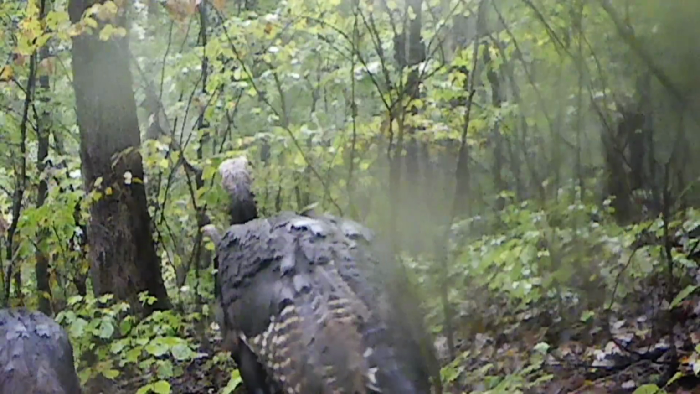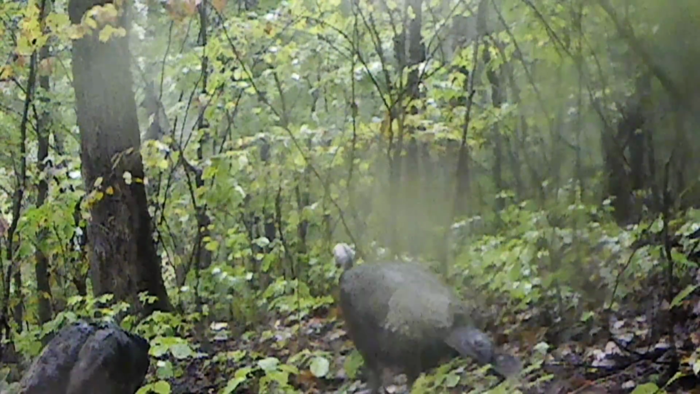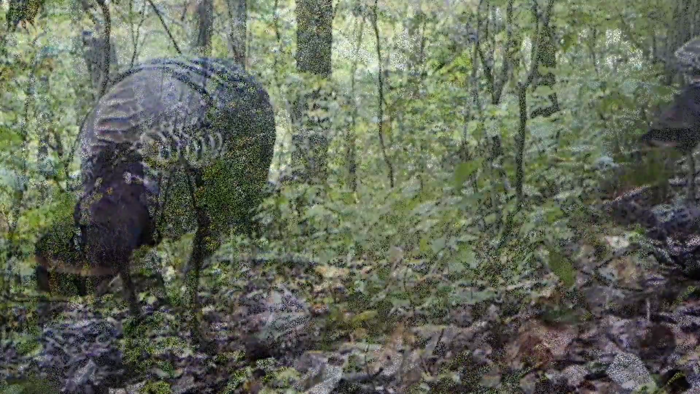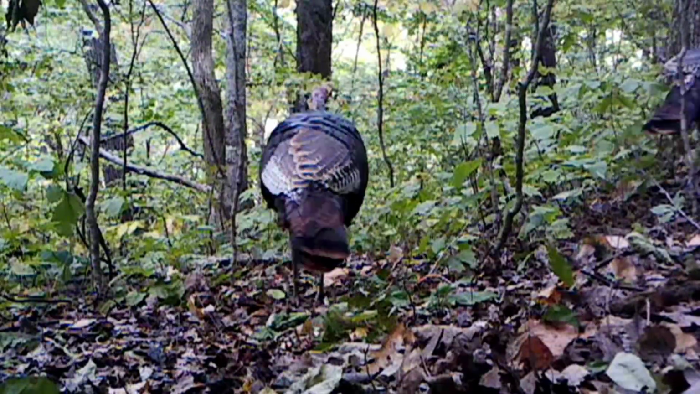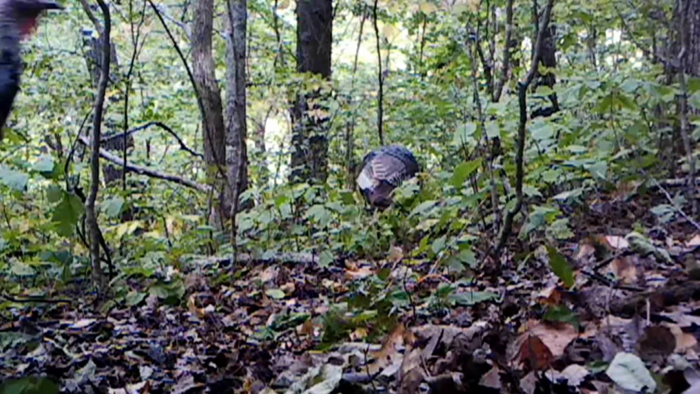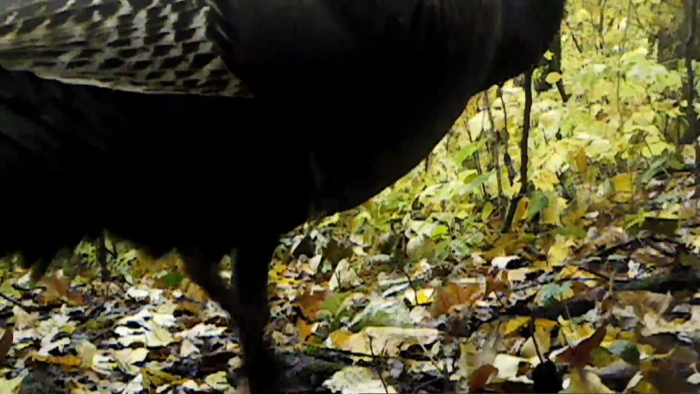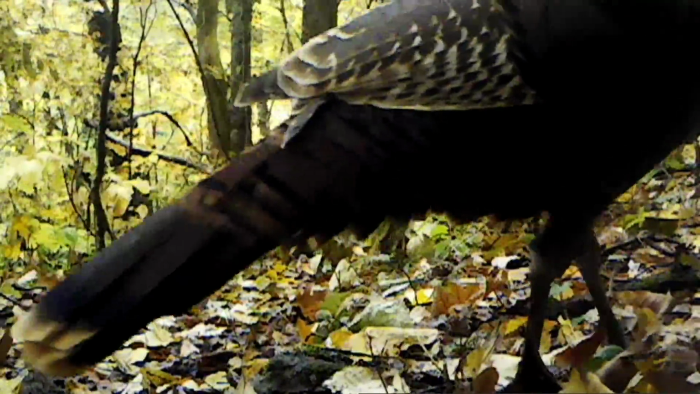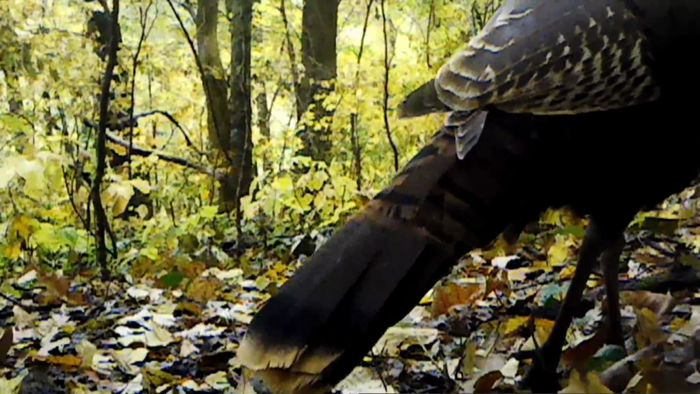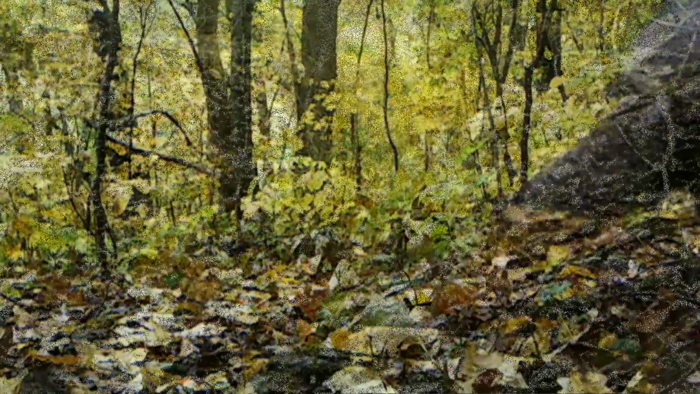And the turkey, they seem to move around good in this rain. Not real heavy, but just the regular rain, they love it. They moving around everywhere, what I can film of them. They seem to be having a good time. Big old birds.